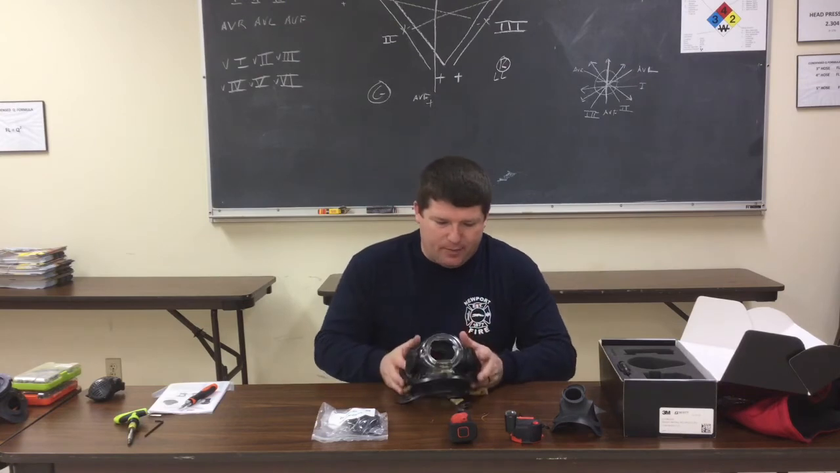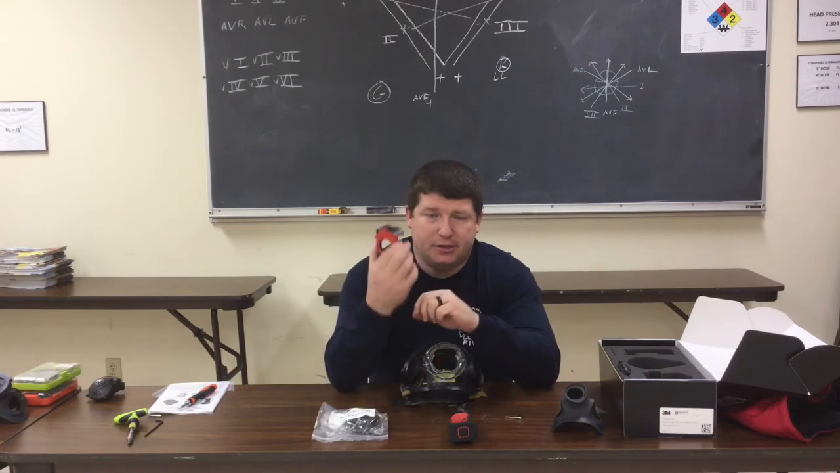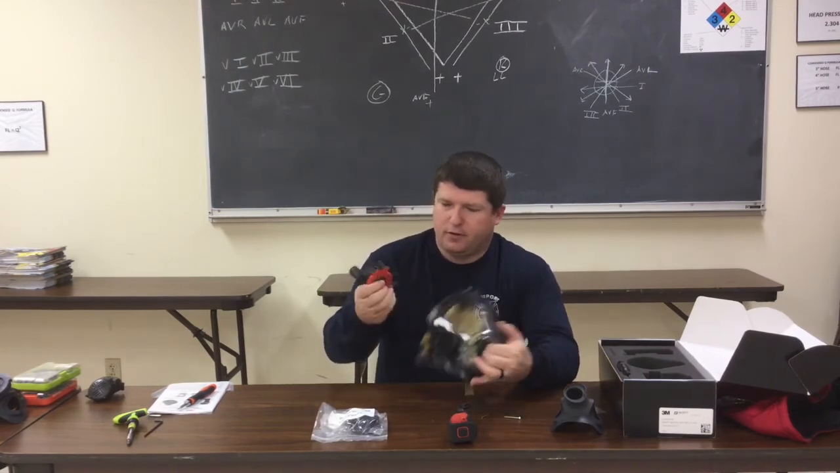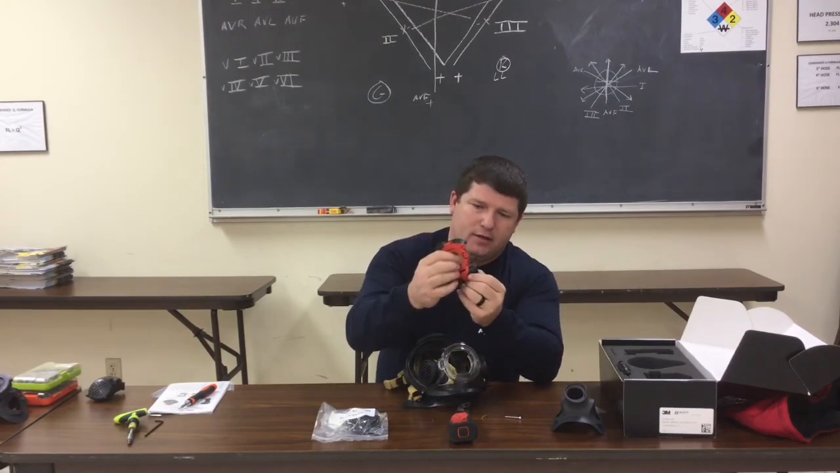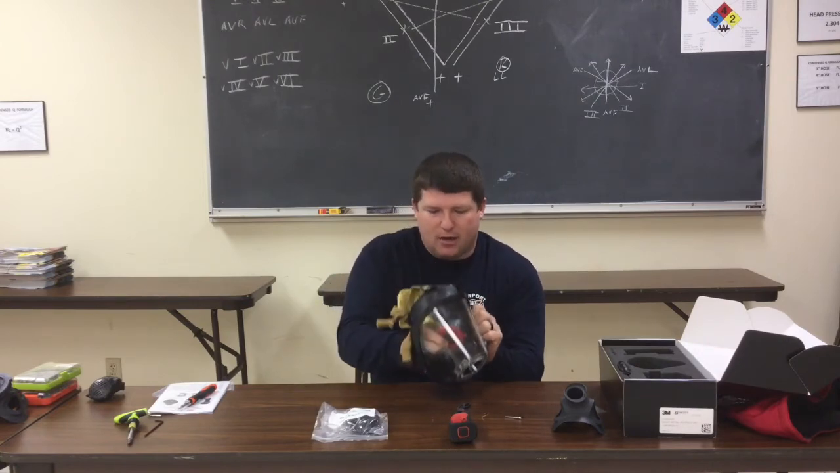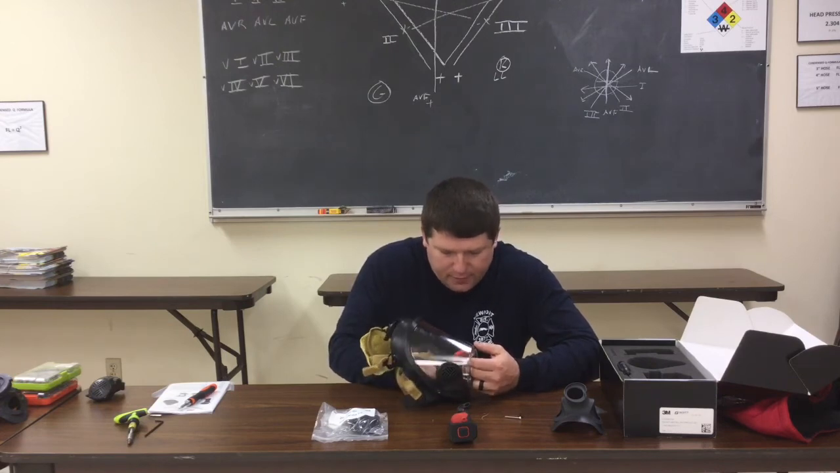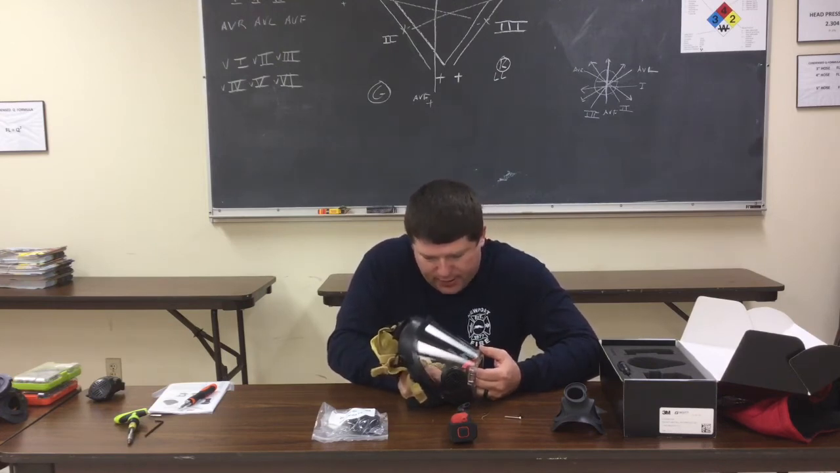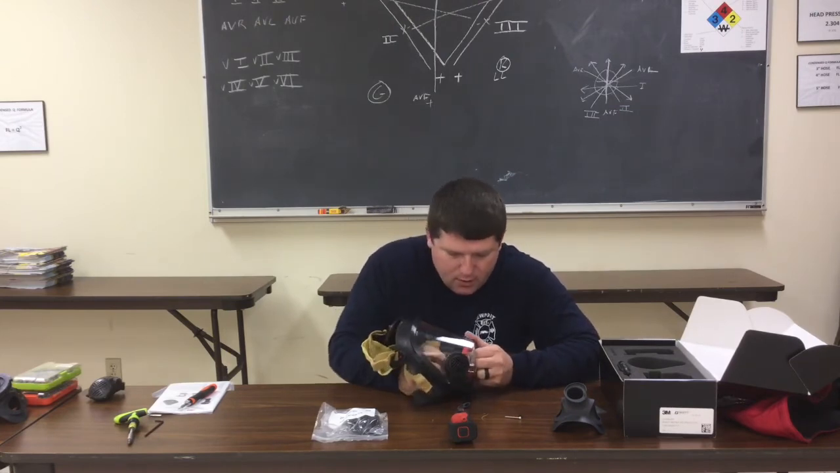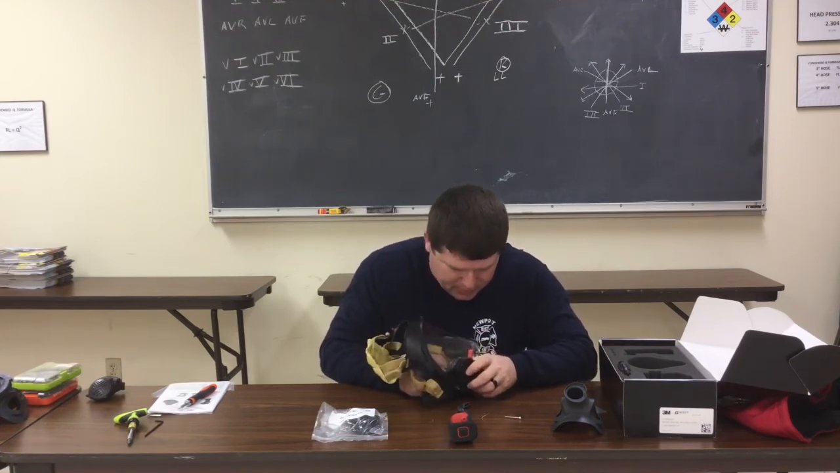So once I've gotten that out, I'm going to take my in-mask display and place it in the mask. As you're doing this, just be careful. There is a wire that hangs off here that goes to the battery pack. I'm just going to gently go in here. I'm going to try not to touch the screen on the in-mask display too much, just so I don't get it all fingerprinted up. There is a little finesse in here to get it past the bottom chin piece of your seal on your mask and the voice emitter seals, the tubes on those.